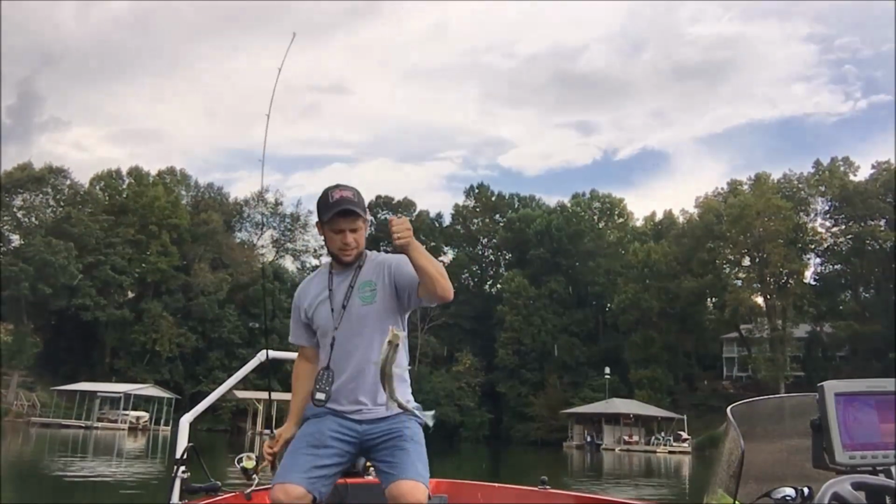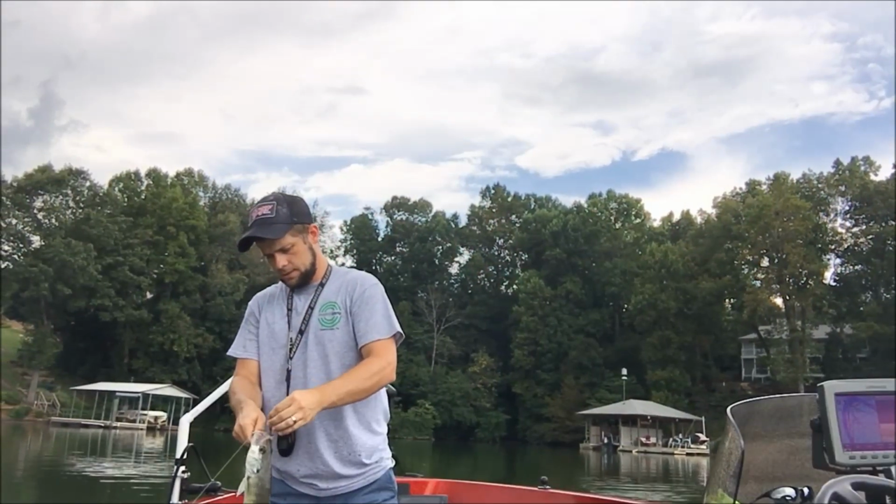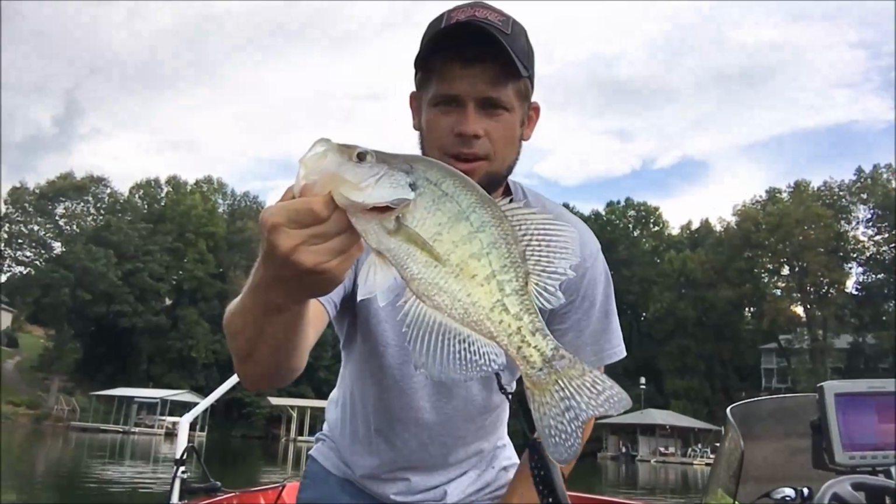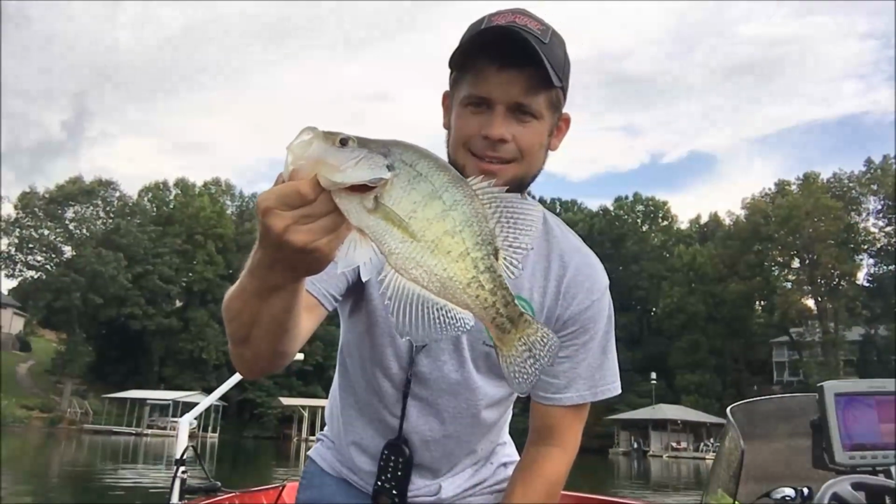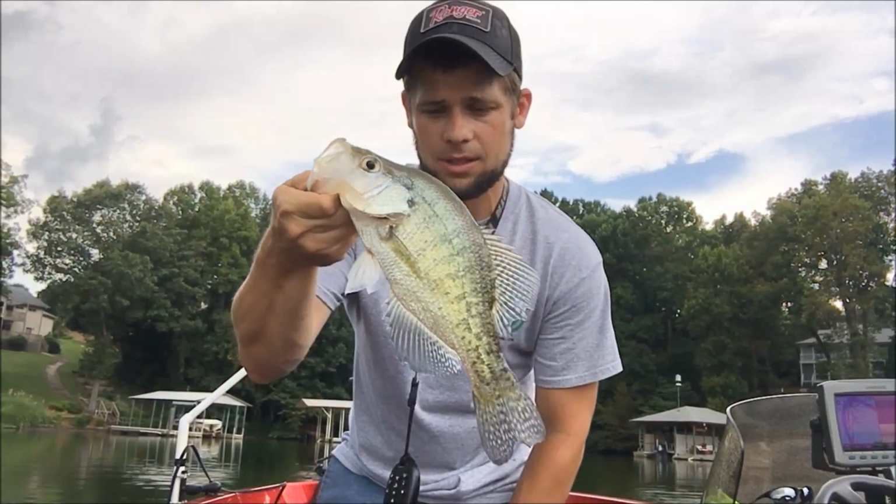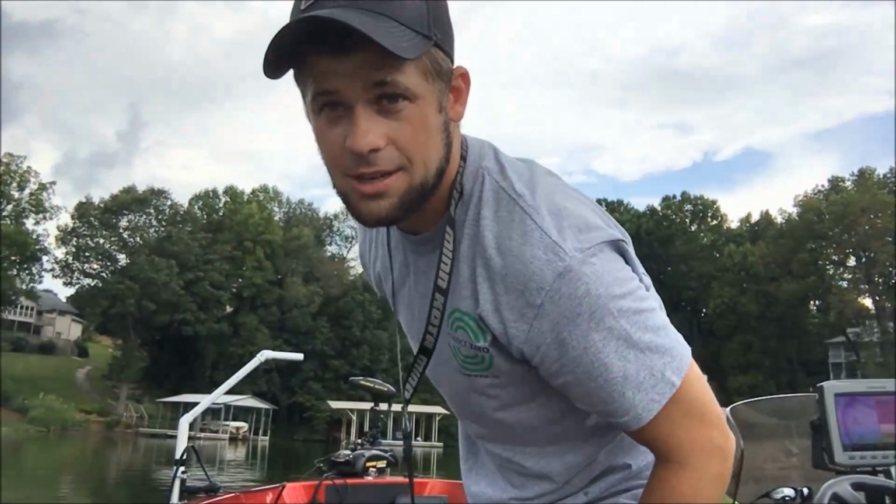There we go. Nice fish. Nice crappie. I'm sure you guys can probably hear it thundering. It is getting ready to come down. But we found some fish.